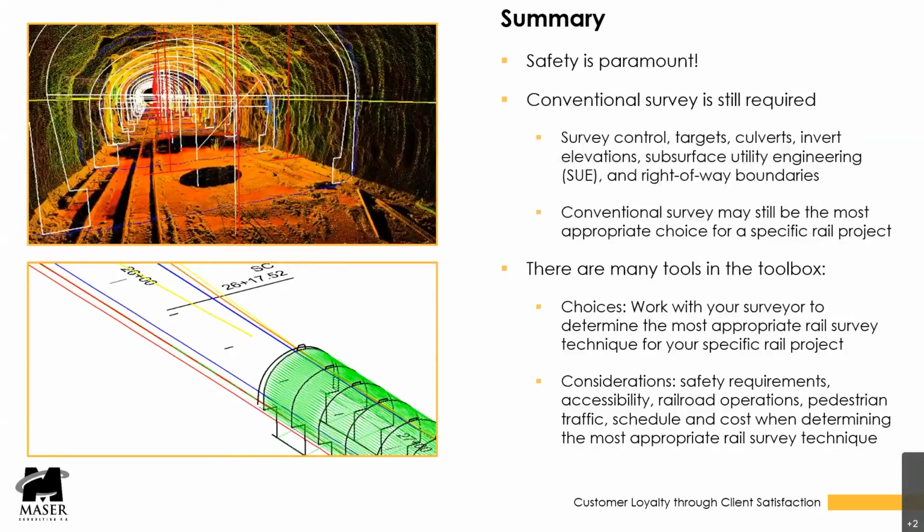Another reason why you need conventional survey for these projects is for the survey control. You have to tie all of that information with the real world coordinates. So some additional things that are required with conventional survey is placing targets. So mobile LiDAR and static scanning, you need targets that are surveyed so that when you see them in your point cloud data, you can tie them to the survey control.